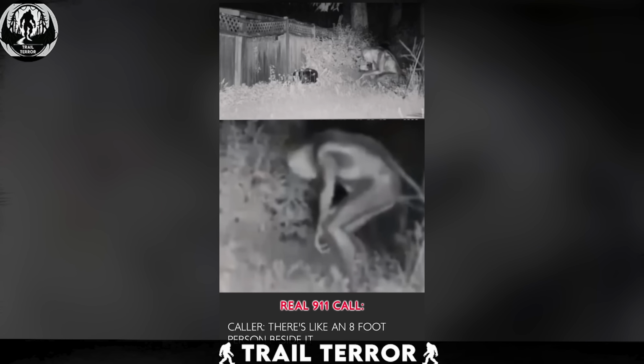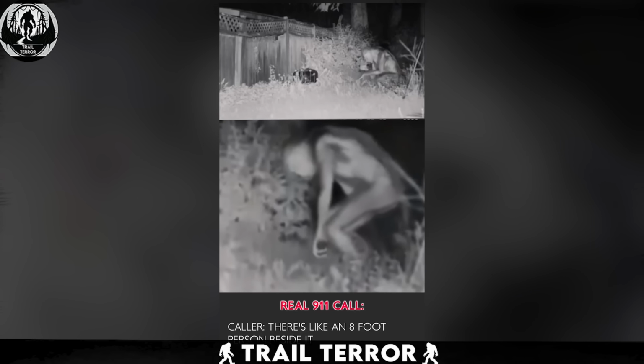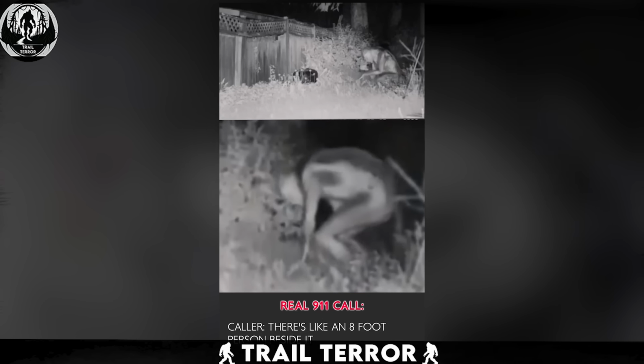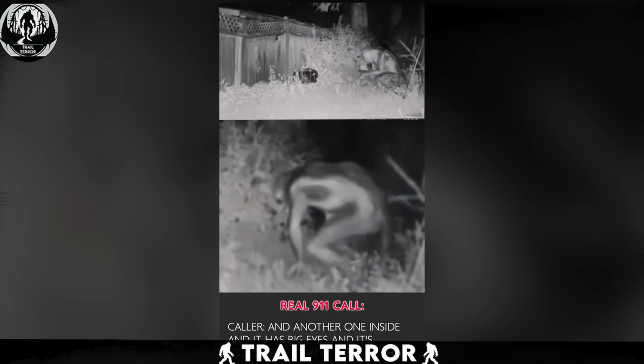A homeowner in Los Angeles made a frantic 911 call, reporting two mysterious humanoid creatures lurking in his backyard. However, by the time the officers arrived, the creatures had vanished into thin air. But what the security camera captured paints a chilling picture.